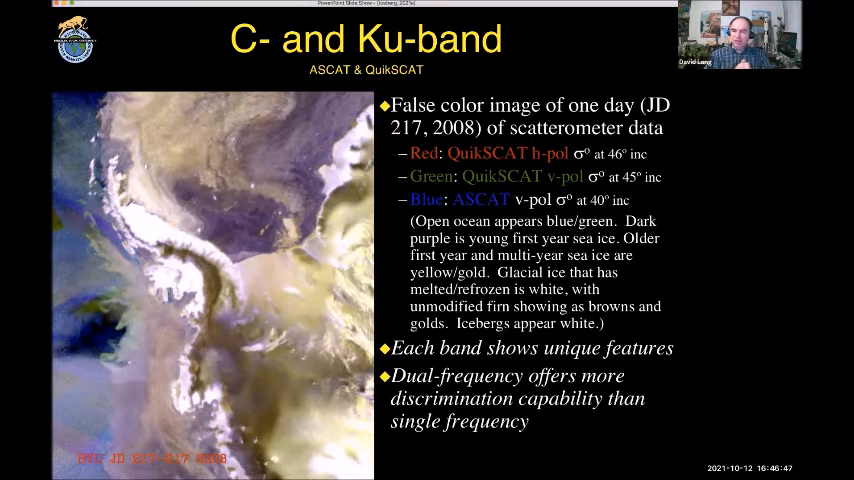So here's a practical implication of the difference in the wavelength. The lower the wavelength, the greater penetration you're going to get in vegetation and in snow and ice. But as soon as you have any water at all, you get no penetration at any frequency.